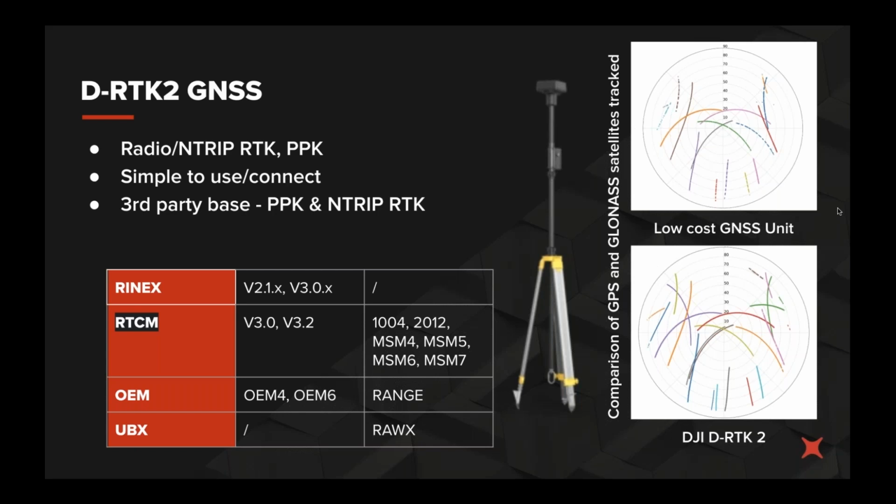It's only got 3 buttons, and all the controls are done through the DJI Pilot app. There isn't the same level of customizability as you might expect with other survey grade GNSS receivers, which can be an advantage or a disadvantage depending on what kind of business and what kind of use case you have. And obviously, because you've got an N-trip connection capability with the M300, you can use third-party bases.